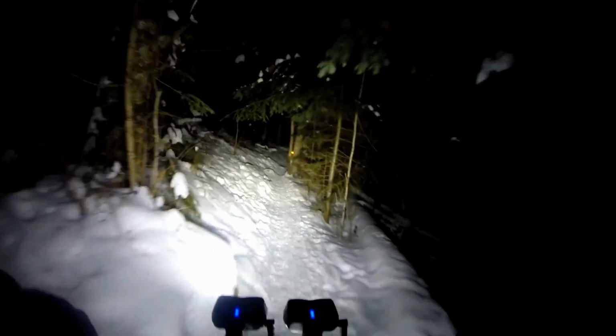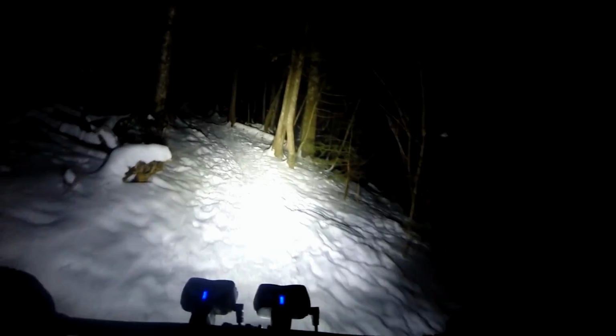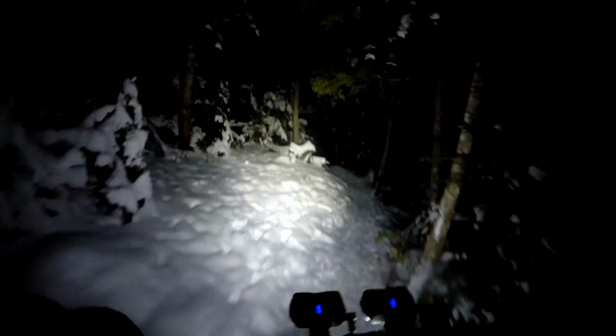Oh, it's a pedal reflector. Yeah, someone lost a pedal reflector. Someone picked it up and attached it to the tree. Probably some hiker that hates fat bikers. I was like, look at their litter. Looks really nice.